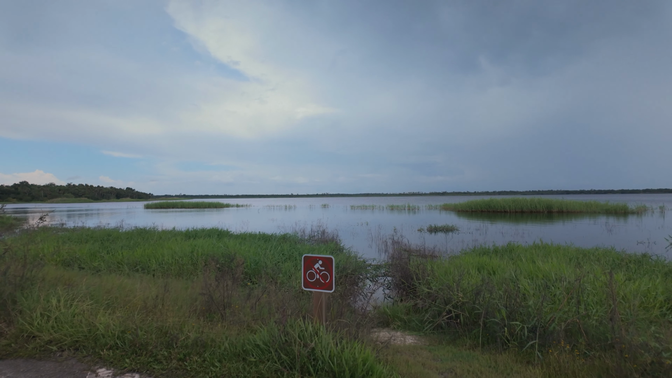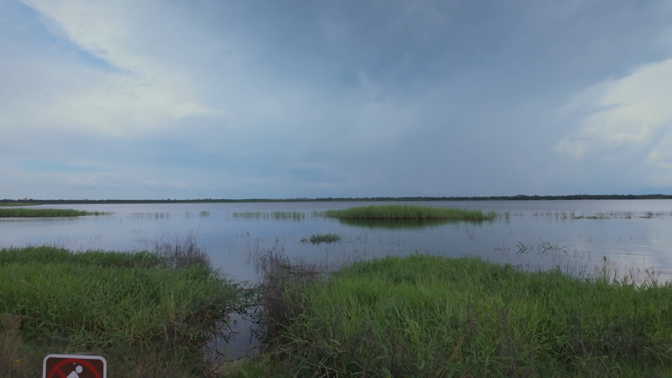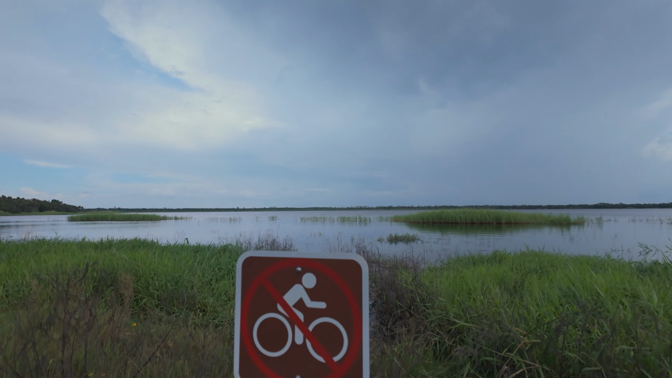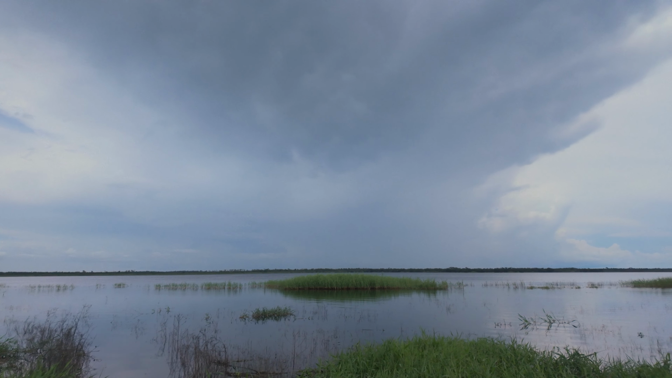So two months ago I was here, and this whole area you could walk through. You can see that at one point you were able to bike it, but you shouldn't. Now it's just flooded.